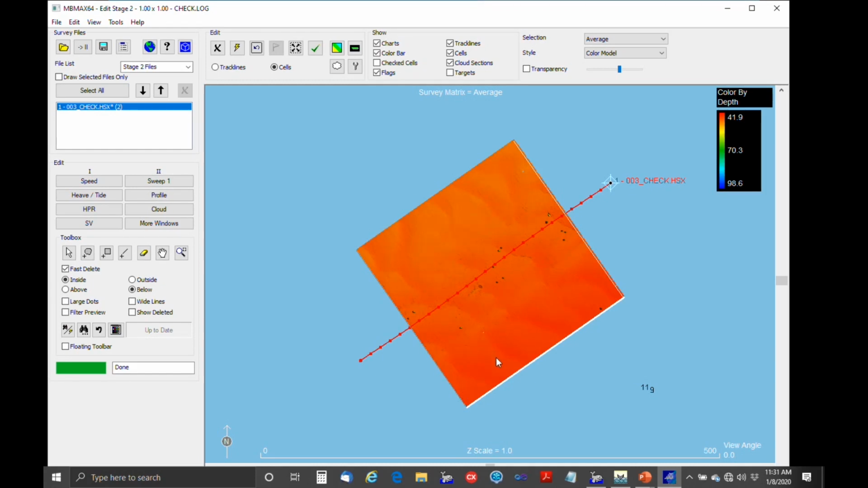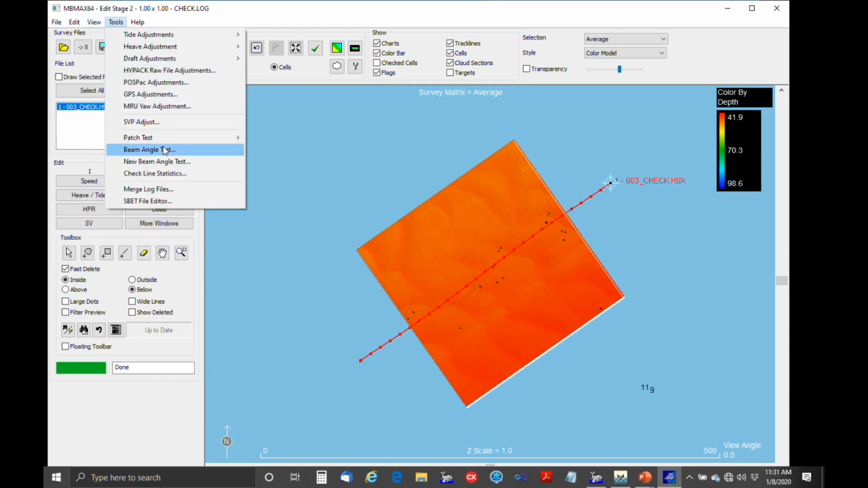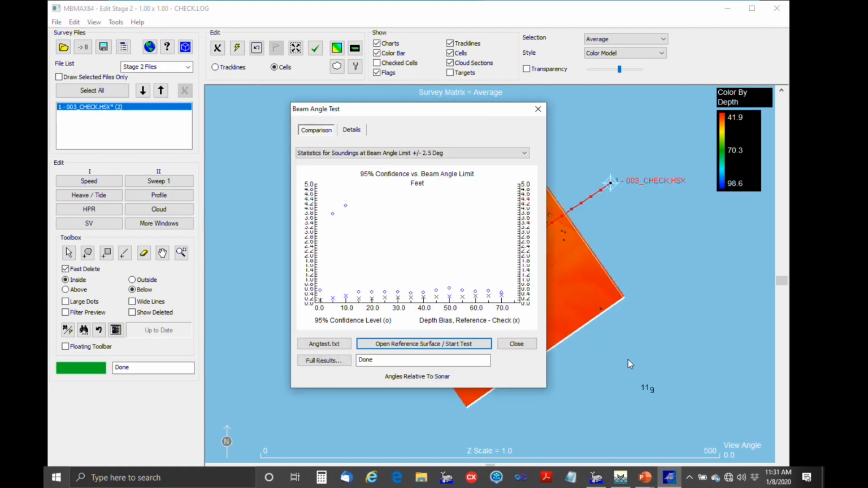And we would go through and edit this, but in this case, we wouldn't cut the beam angles back to 45. We want the beam angles to go out as far as we can to find out what happens as you get out to 60, 65, 70 degrees. And then under the Tools menu, we've got Beam Angle Test. So we're going to open our reference surface. And here's the results. And because I didn't edit the data, we've got some outliers up here which are kind of messing up the graph.